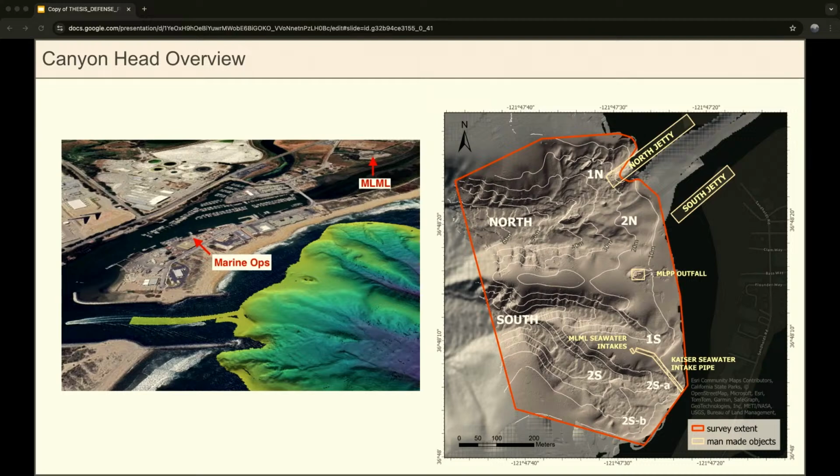And all of these tributaries are at about a 6-degree grade and reach within about 100 meters of the shoreline there, so really close to shore. And there's also several anthropogenic features within the canyon head. So you have the North Jetty, the Moss Landing Power Plant thermal outfall. That's these 2 chimneys there on that ridge.